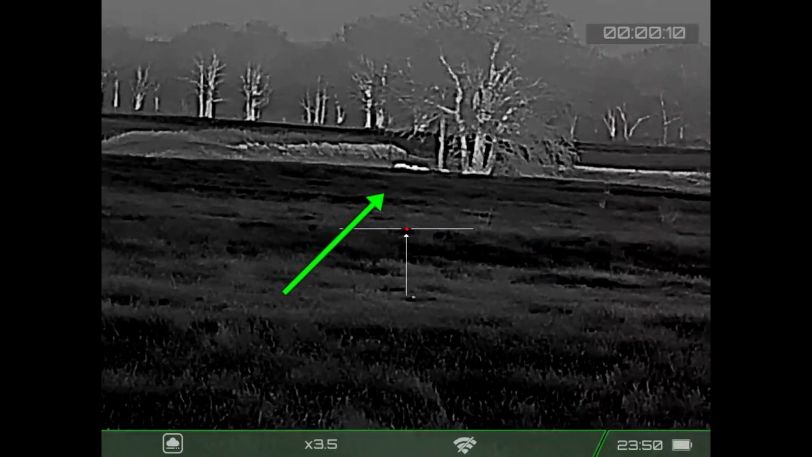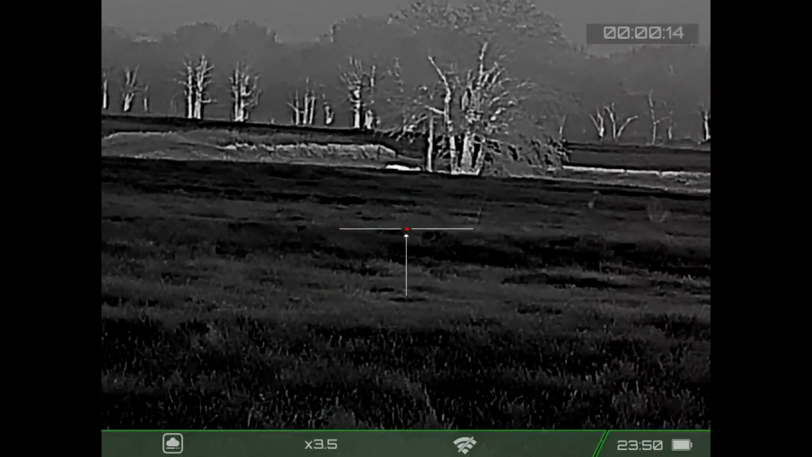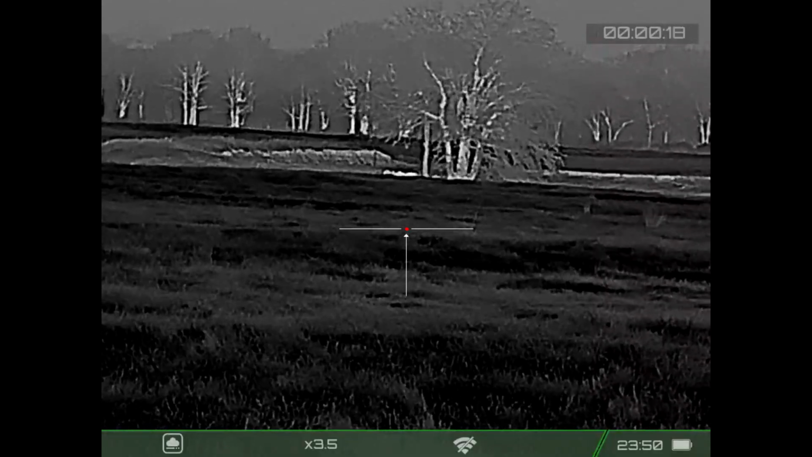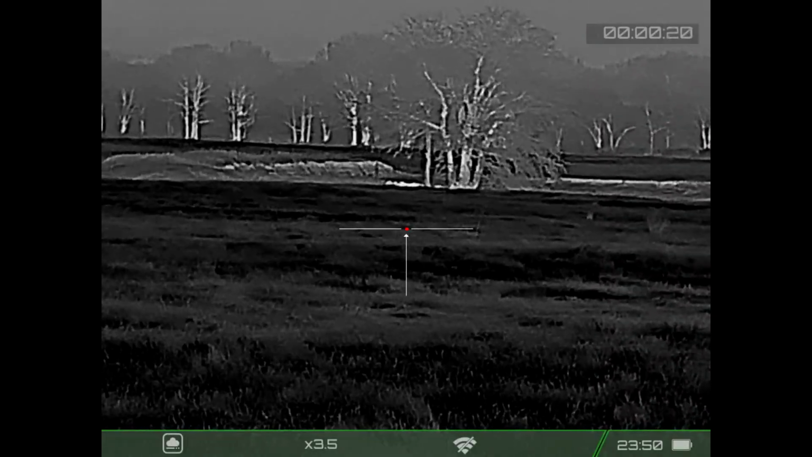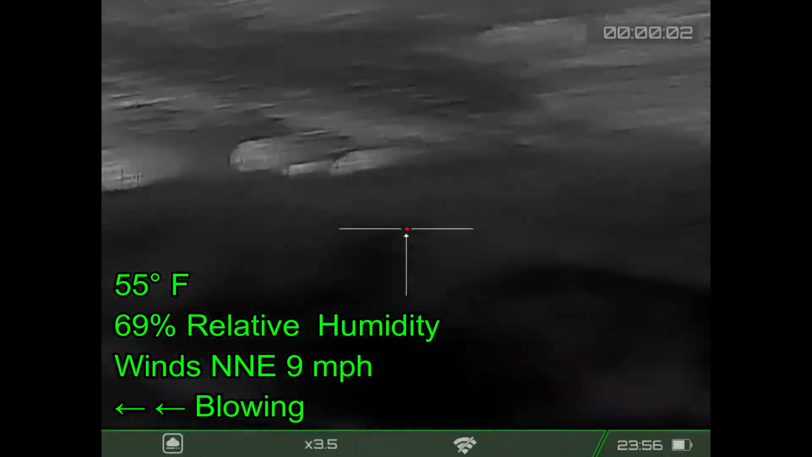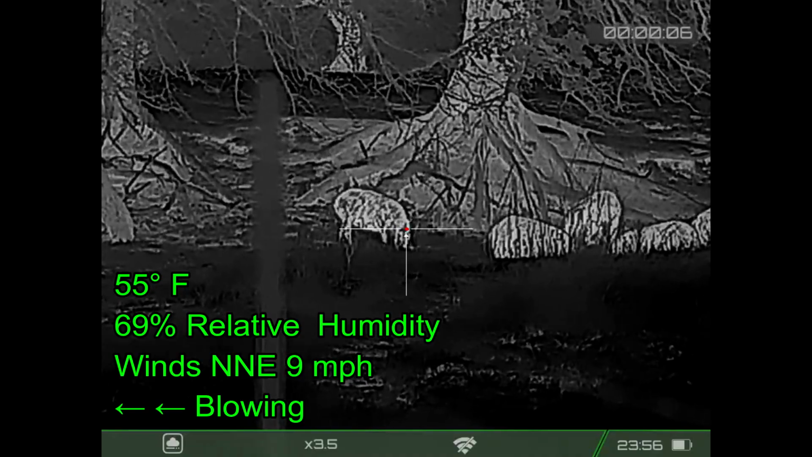And there are the hogs. Okay, I don't know if they're on the pond side or on our side. If they're on the pond side, we need to be shooting over the fence. Because this landowner definitely does not want us to be shooting any of the wires on his fence. Here we're at the fence, the hogs are in a low area, and we're angled way to the left along the fence line.